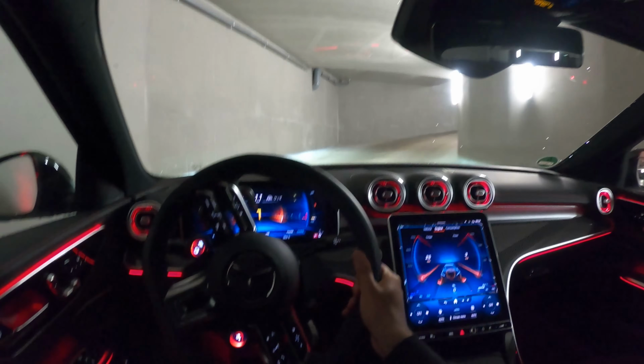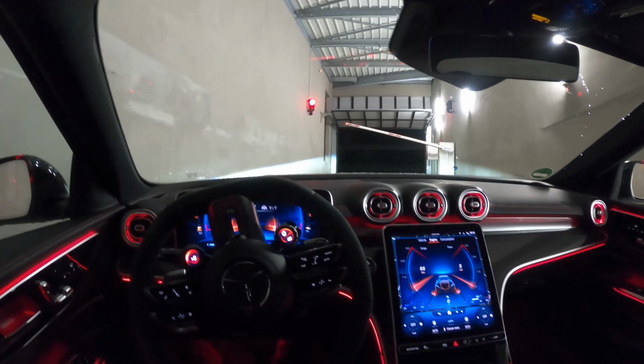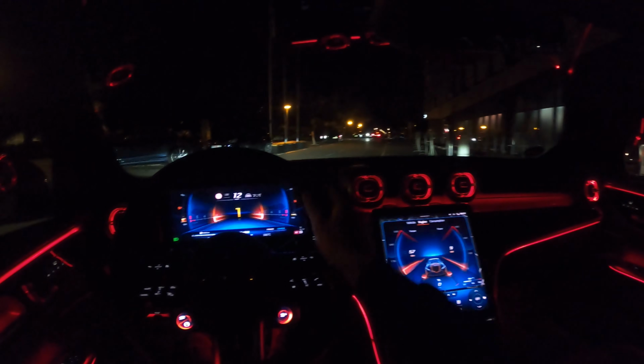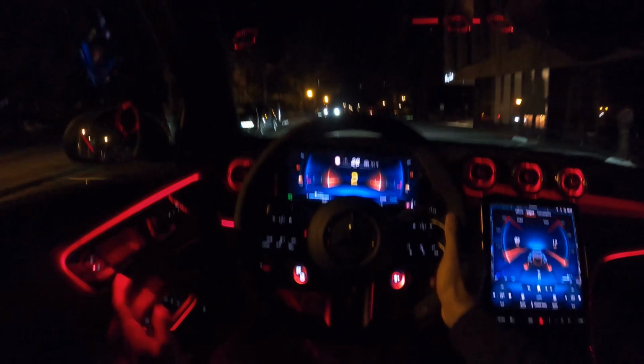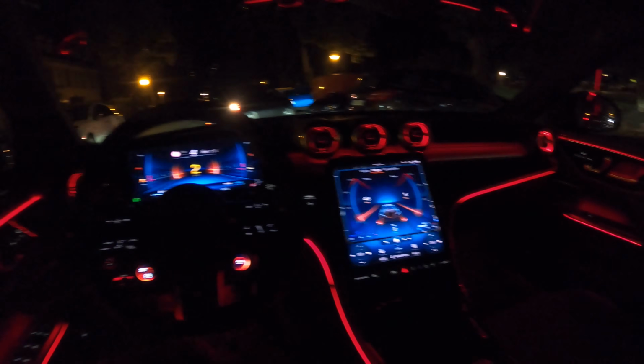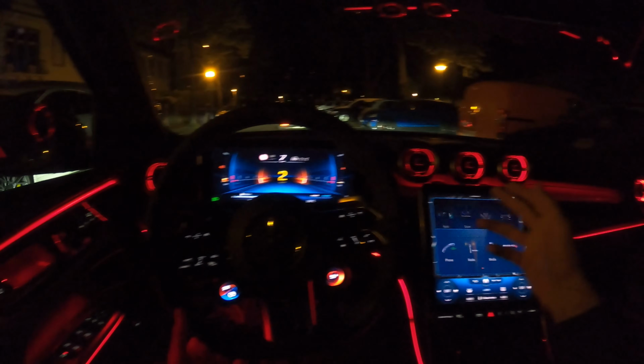Oof. Leaving the underground garage right now. Super tight. There we go. And now just look at the way we still have light, and now when we move to the outside, full darkness, and we have the ambient color. Wow, it's just beautiful. So we are starting the drive right from my hotel. Today we will be enjoying it. I already set the ambient color to red, guys, but if you want to change it, you have 64 different colors. My favorite color is this one and the blue one.